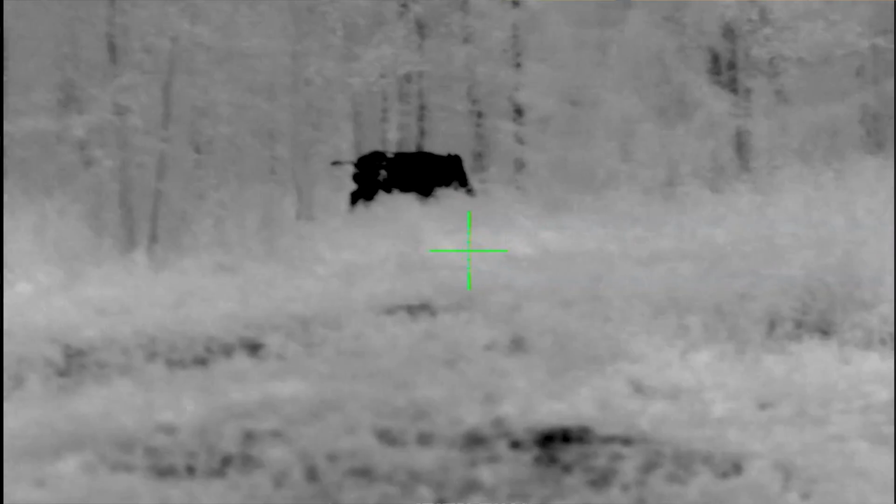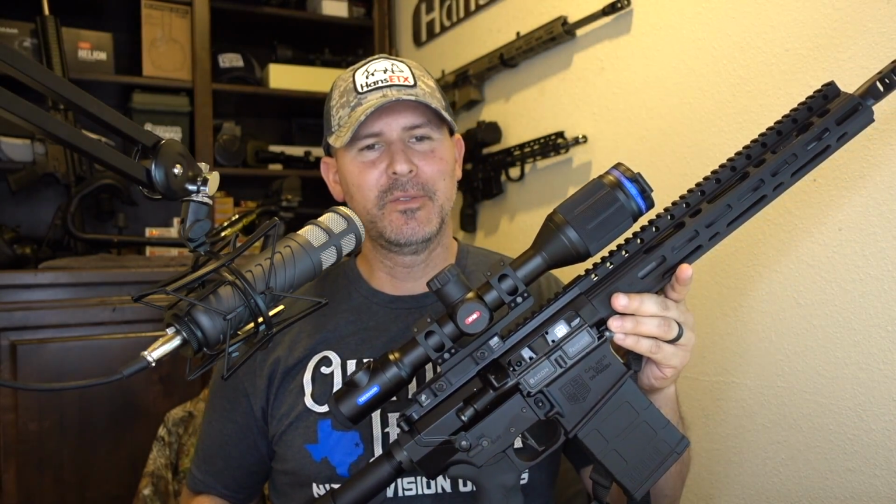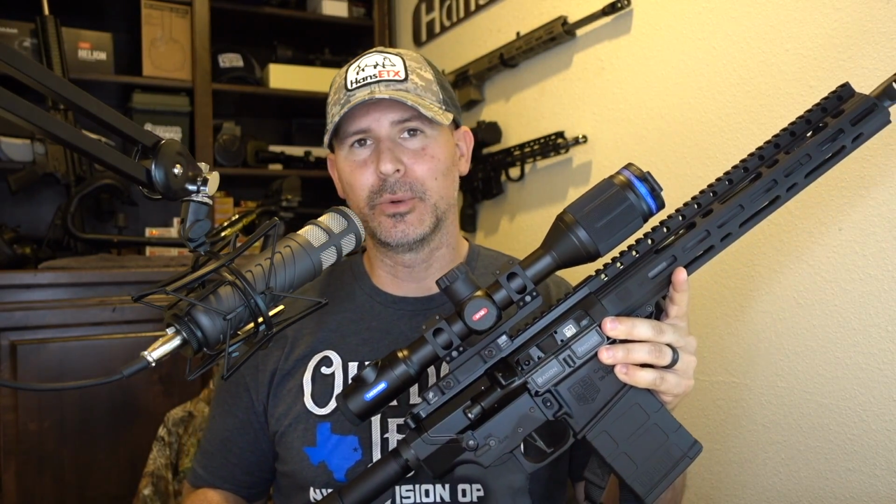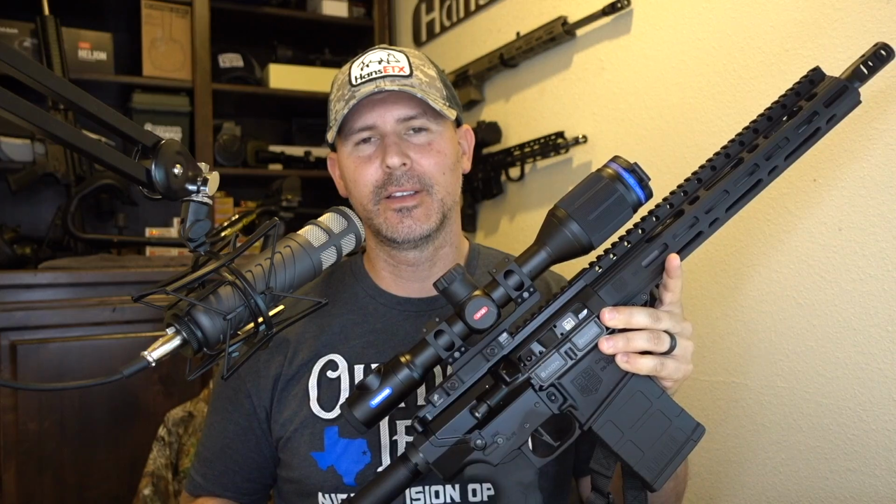So what we're going to do is talk about the Trail XP50 and the Thermion XP50, look at the differences, the advantages of the Thermion model over the Trail. Obviously, we're going to be mixing in some thermal videos from the Thermion as I speak here, so you get to see some footage with this unit, as well as at the end we'll talk about the likes and dislikes.